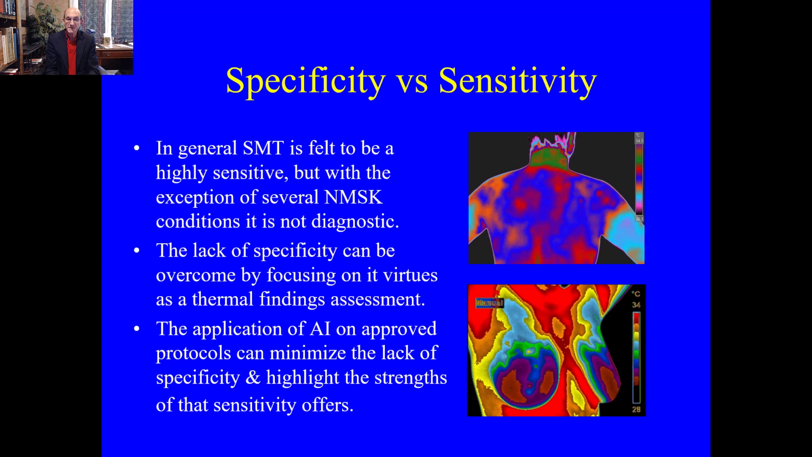The lack of specificity can be overcome by focusing on its virtues as a thermal findings assessment and not saying too much about the clinical conditions without having done a physical exam. Making sure that you use the study as an adjunctive study or as an extension of your physical exam makes the sensitivity a strength, as opposed to making specificity a weakness. In addition, the application of artificial intelligence on approved protocols can minimize the lack of specificity and highlight the strengths that sensitivity offers.